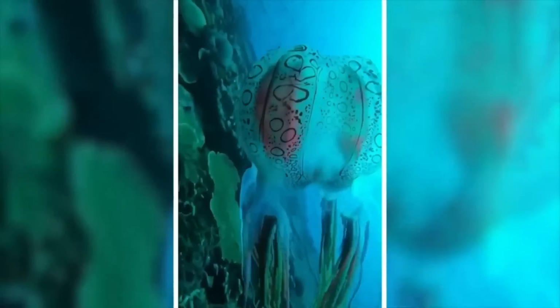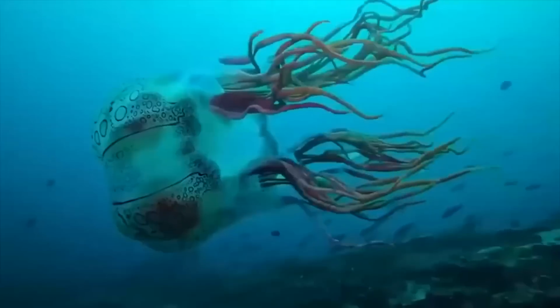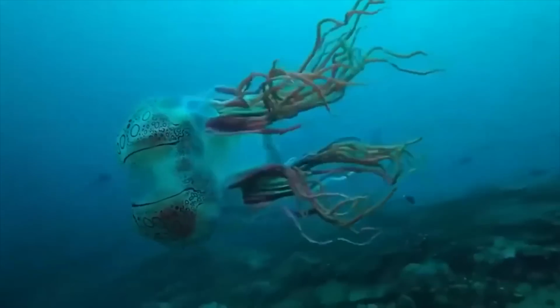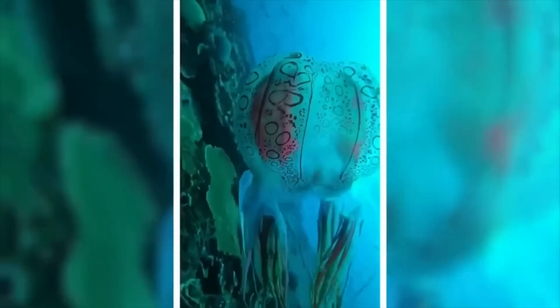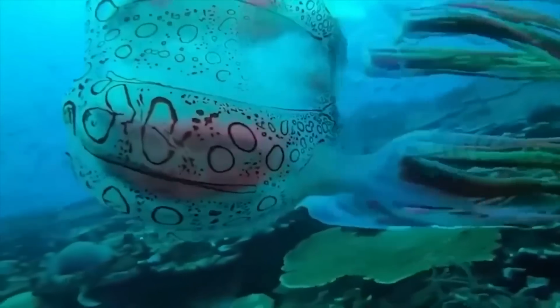Its venom is so potent that it can cause heart failure and kill you in just a few minutes. So if you're ever out there in the ocean and spot a box jellyfish, swim the other way as fast as you can. Trust me, you don't want to mess with this deadly beauty.